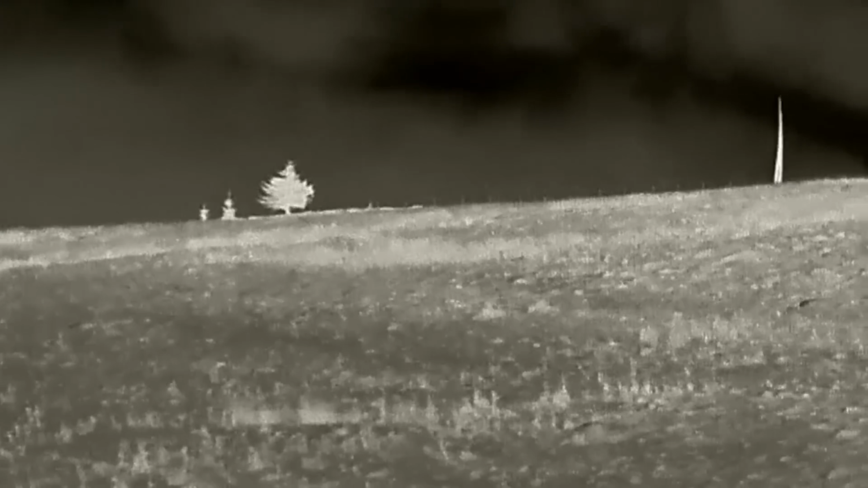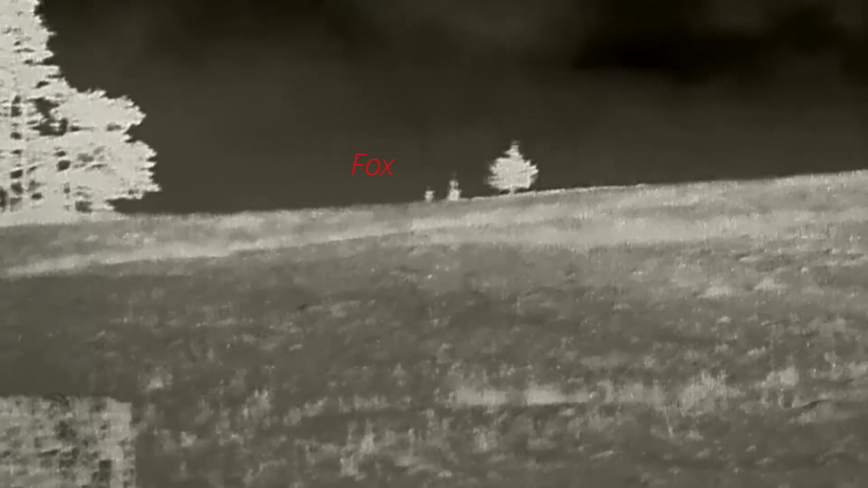I'm just scanning from inside the truck just to see if anything else turns up. I think I'll grab myself a quick drink as well. That wind's really started to pick up now. I can't believe it. If you look to the right of that large tree on the horizon, there's another one coming through the rushes.